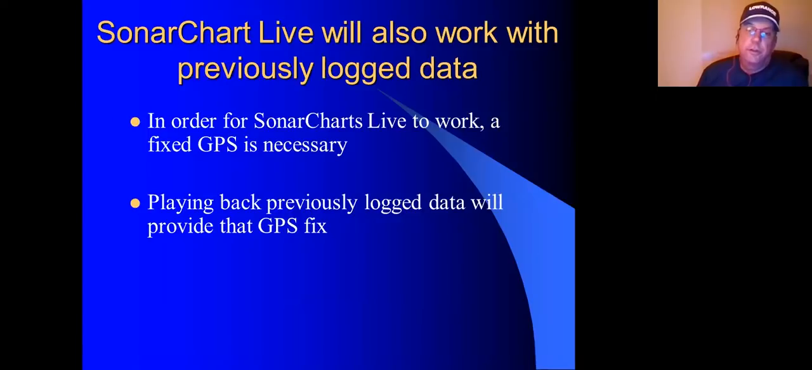The other thing, and I don't know how many people know this, is that you don't necessarily have to be on the water to do this. If you have a logged chart that you did, every Lowrance unit can log data. The trick with SonarCharts Live is it needs a GPS to activate. It needs a fixed GPS position. So if you have some log data from the past, you can use the simulator or playback mode on these Lowrance units and log that data, and it'll retain on that Navionics card.